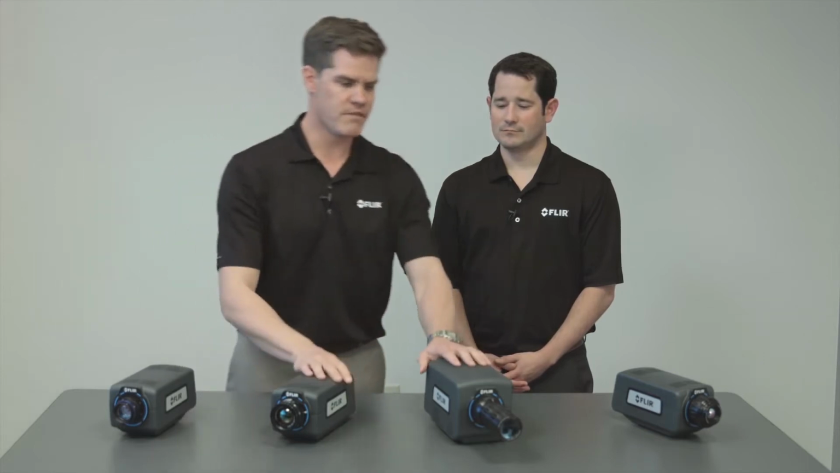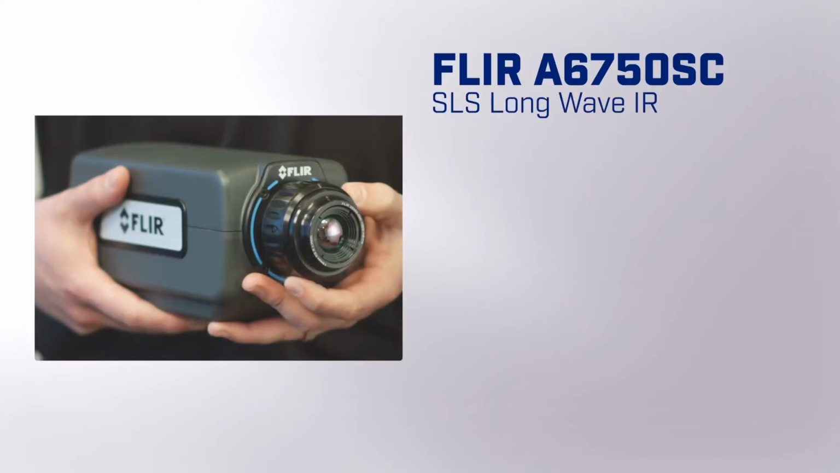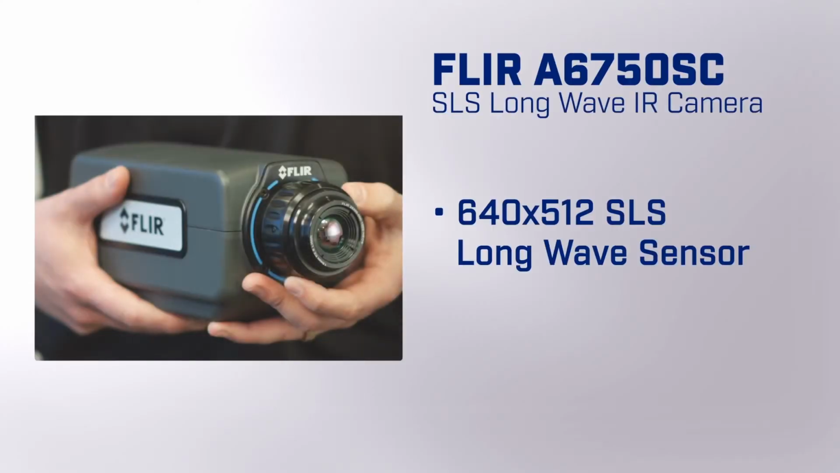Today we're really excited to talk about the brand new cooled A-Series family of products. We have a near-infrared camera, two mid-wave cameras, and a long-wave camera we're going to talk to you about today. Let's start by talking about the long-wave SLS camera. This is a 640 by 512 SLS long-wave sensor that goes all the way out past 9.5 micrometers.